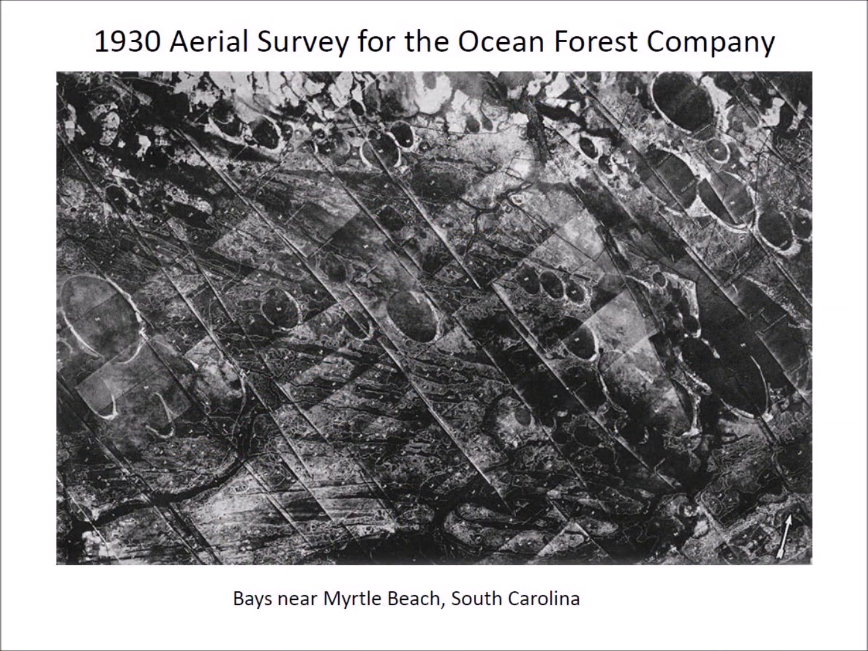In 1930, an aerial survey covering around 500 square miles of coastal plain near Myrtle Beach, South Carolina, was undertaken by Fairchild Aerial Surveys for the Ocean Forest Company. The resultant mosaic of photographs revealed aligned elliptical features that caught the attention of scientists.